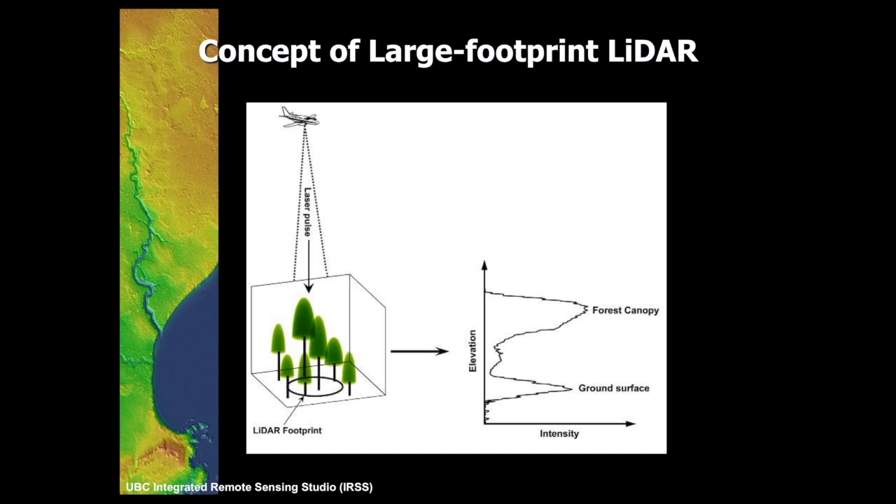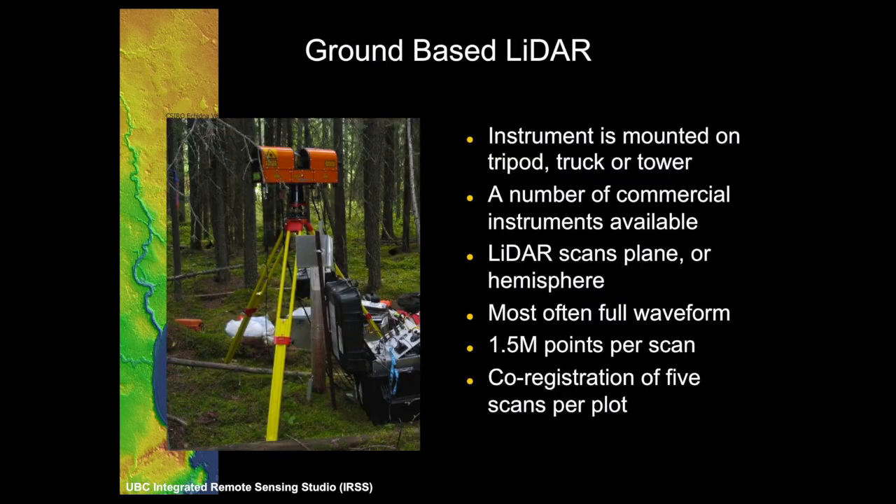So you get this larger footprint come down, and then you get a much more smoothed response because you're getting all of the trees in the canopy, but you get this large return, this large pulse. And part of that is because the ground might be sloping. So trying to work out where the actual ground is in this Z dimension is quite difficult when you have this large footprint pulse.